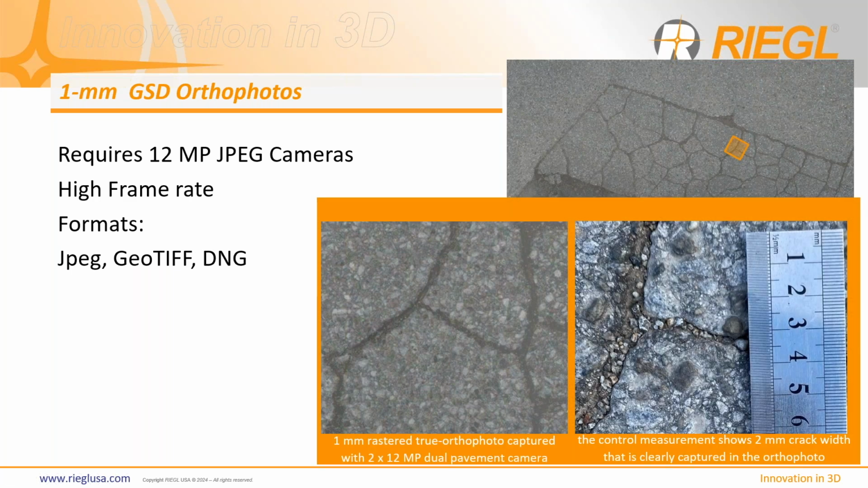So as we're talking about cameras, we're getting smaller. We're going down to a 1 millimeter ground sampling distance on our ortho photos coming out of our rear pavement cameras. So this is that two camera system mount that goes on the back of a VMX, a VMY, or even a VMQ that allows you to get very close, good details of the road surface.